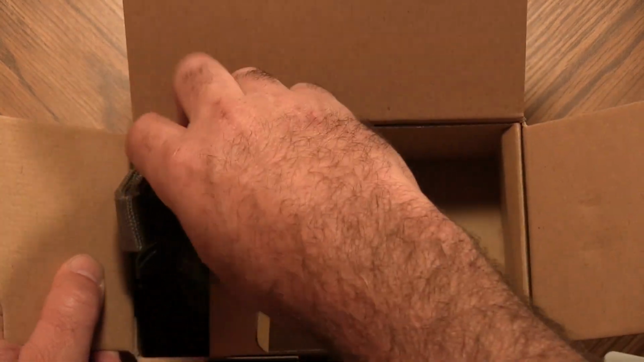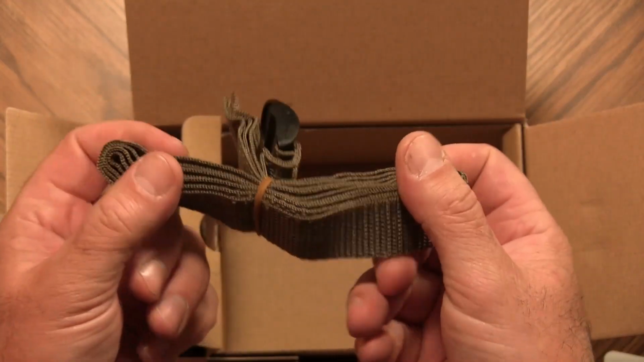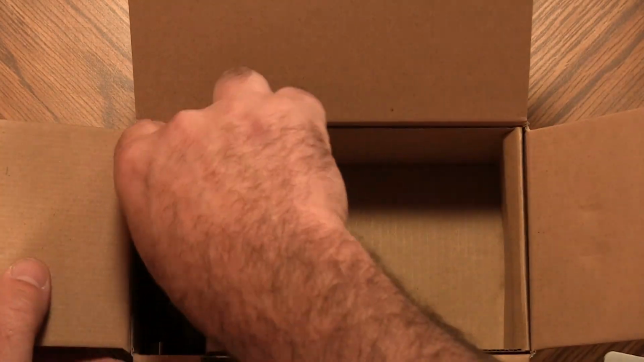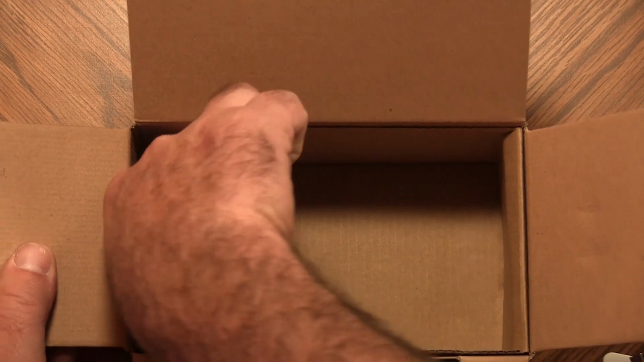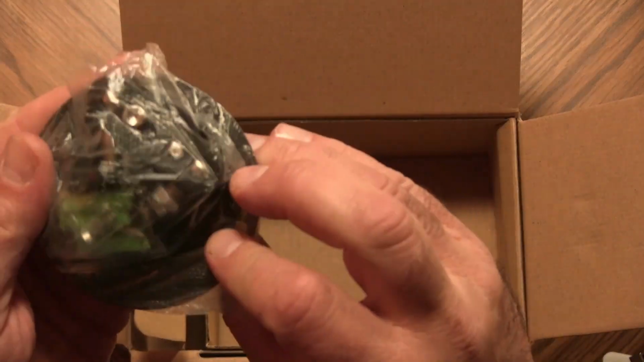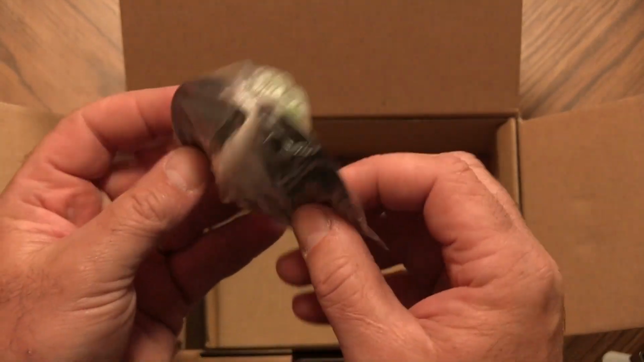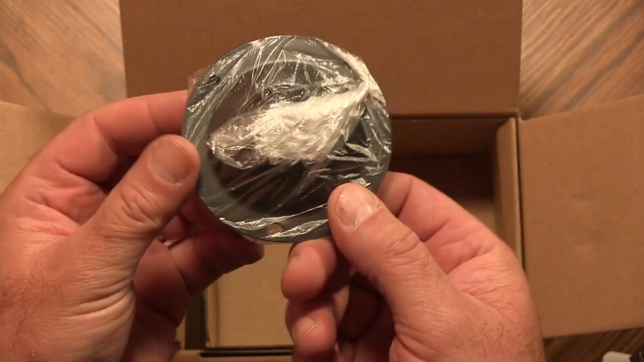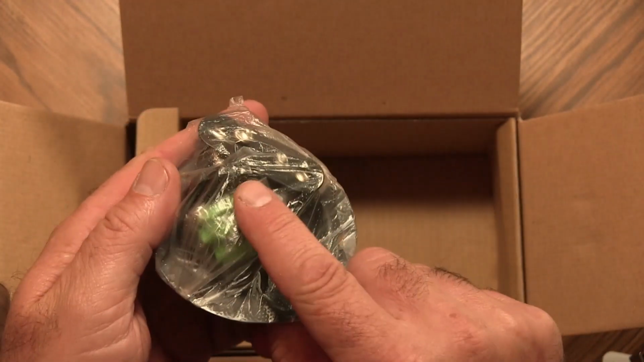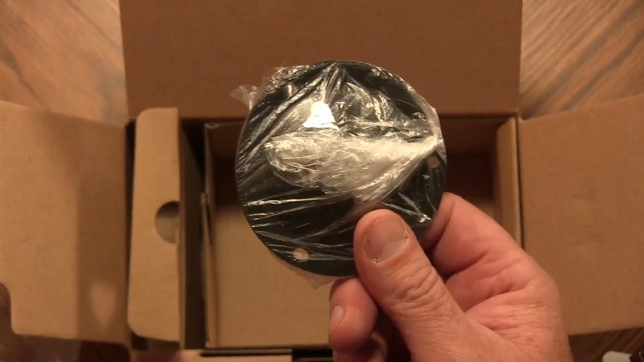Over here on the side, we have a tree strap, USB cable, and an optional wall mount to mount this camera. Like in a security situation, you can use this to mount it to a wall. It has screws and an adjustable mount.